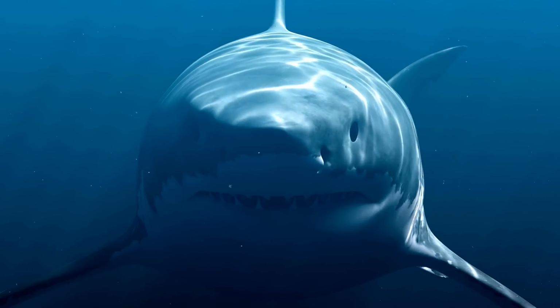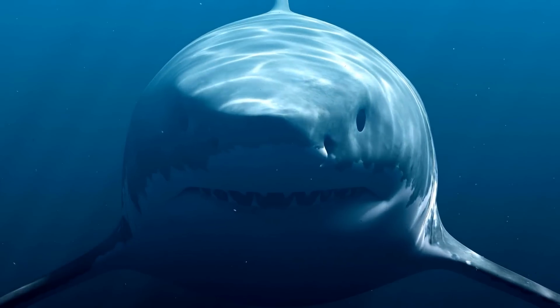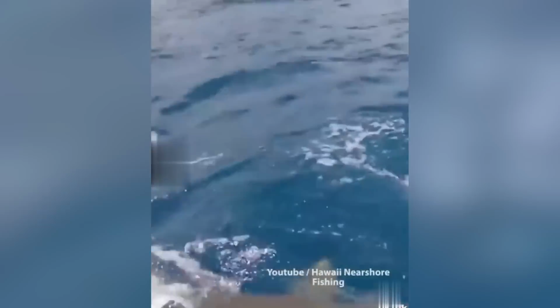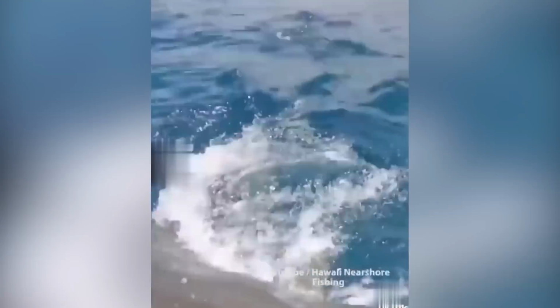Fortunately, after being hit, the shark retreats and leaves the fisherman alone. Sharks are known for their strength and agility, and they can leap out of the water with great force. If this shark had decided to jump and attack, the fisherman might have been its next meal. This encounter serves as a chilling reminder of the potential dangers lurking in the ocean, giving more reason for caution when venturing into its depths.